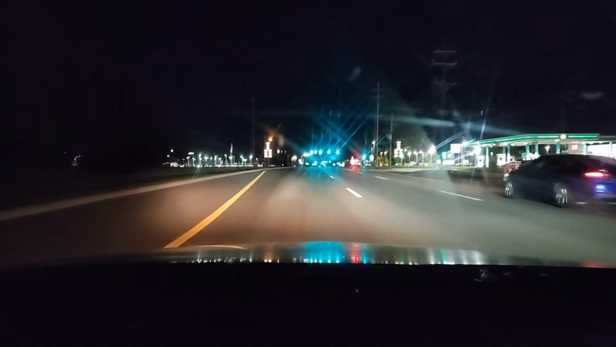I'm gonna try to clean this window again. Doesn't look the best, but you need to see real life driving out here when the window's not 100% perfect. You'll see that. Okay, then I'm gradually gonna pick up. Scan intersections because cars run lights.